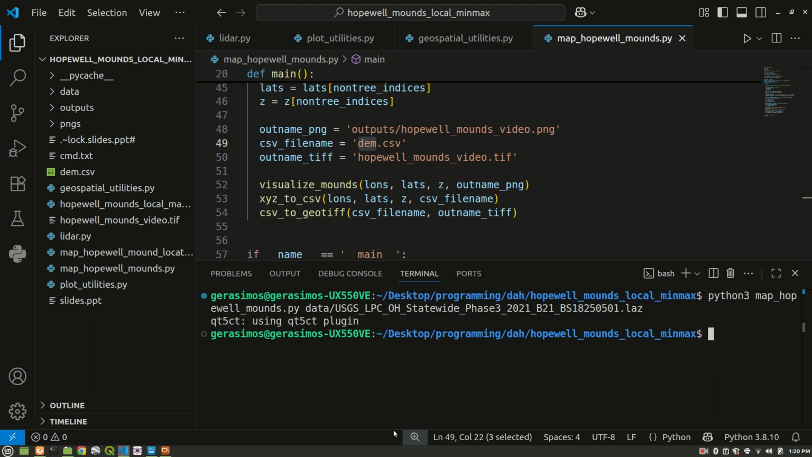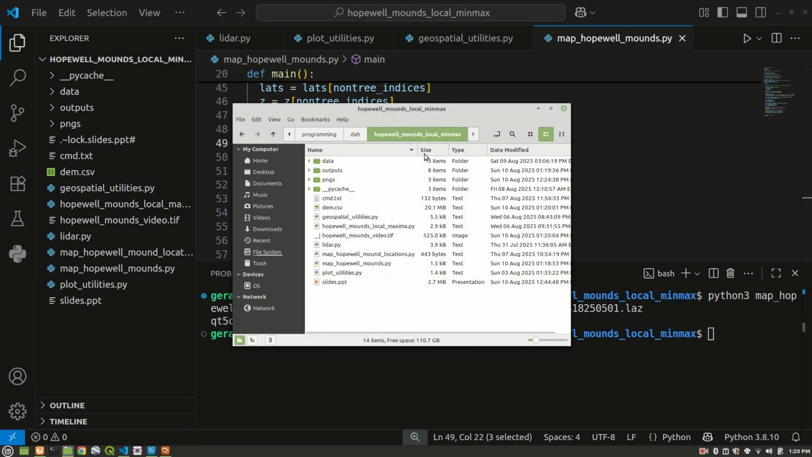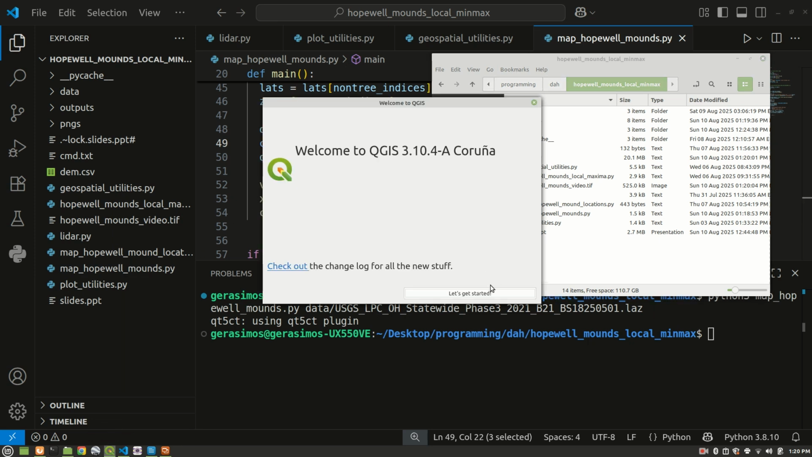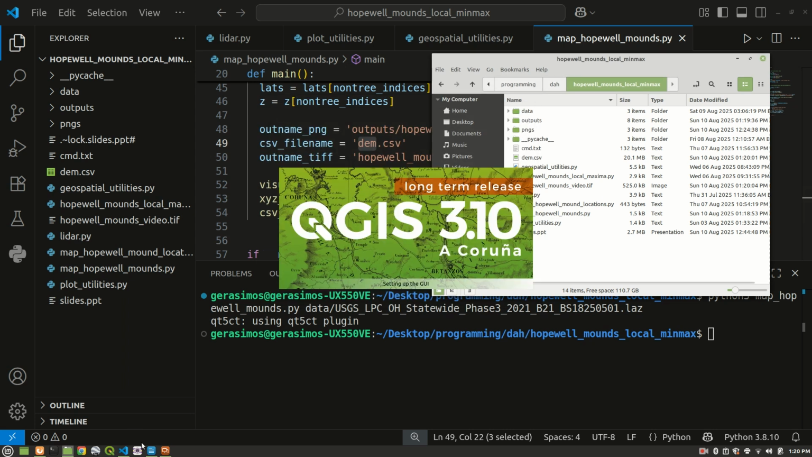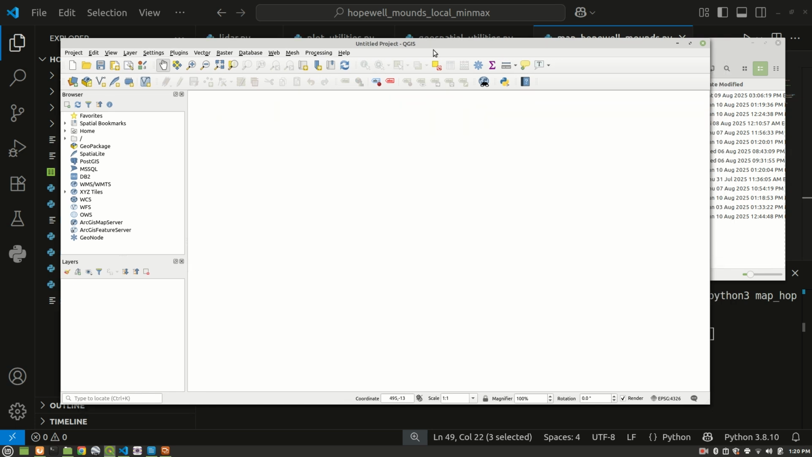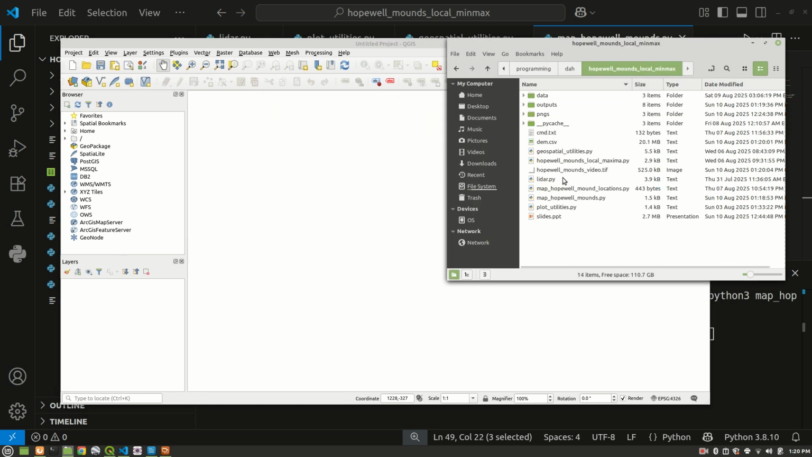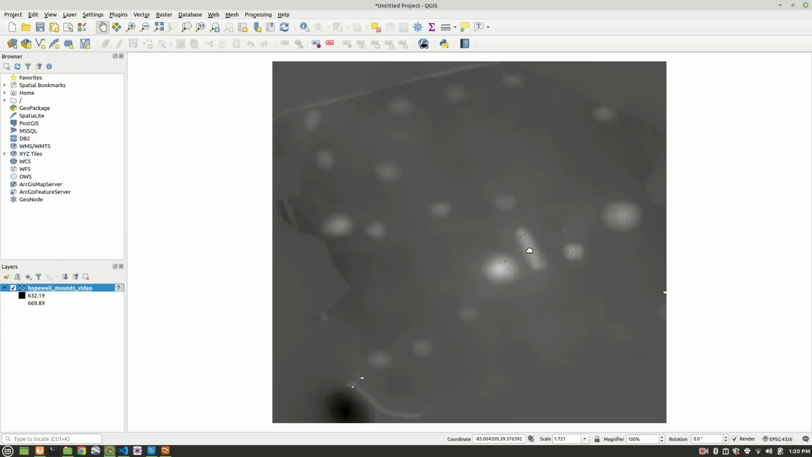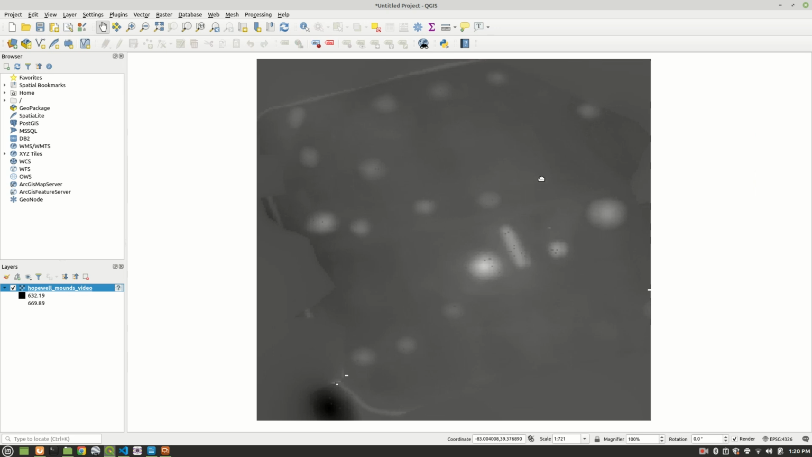Okay, good, it ran without error, thank goodness. I believe we should have gotten a GeoTIFF file, Hopewell Mounds video.tiff. So let's go back to our file system and open up QGIS here. I don't know why it's giving me this pop-up, but let's open up QGIS and see how it looks real quick. So Hopewell Mounds video.tiff, and there you have it. This is a GeoTIFF file, and you can see the mounds clearly. It's basically a grayscale image that's being rendered here.